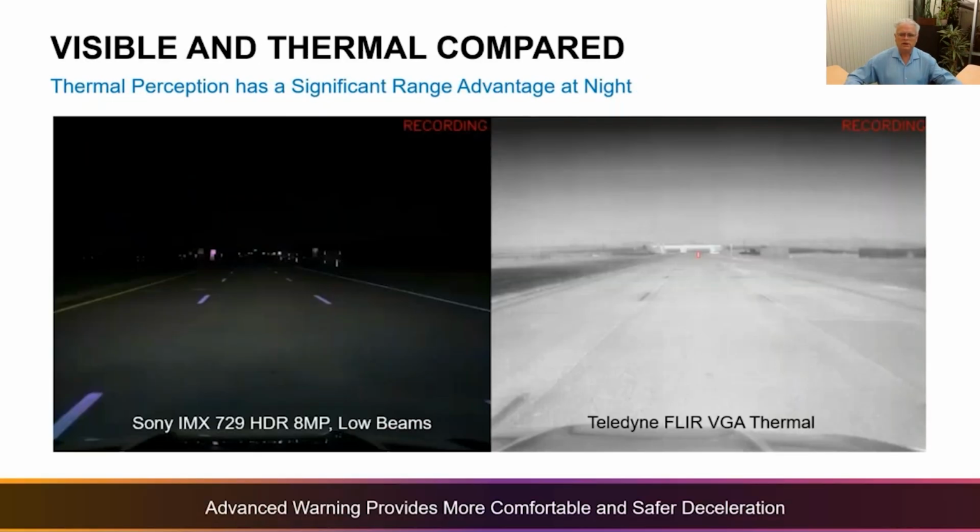So here are some of the imagery at our test site at the American Center for Mobility near Detroit, where we conducted this testing. And on the left-hand side of the slide, you see the visible image. So we conducted this testing at night in what you would describe as a rural scene. So no street lights.